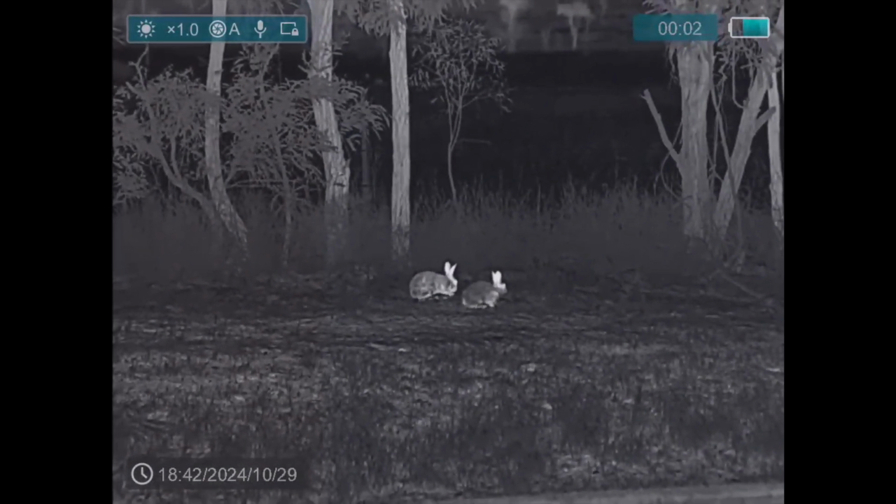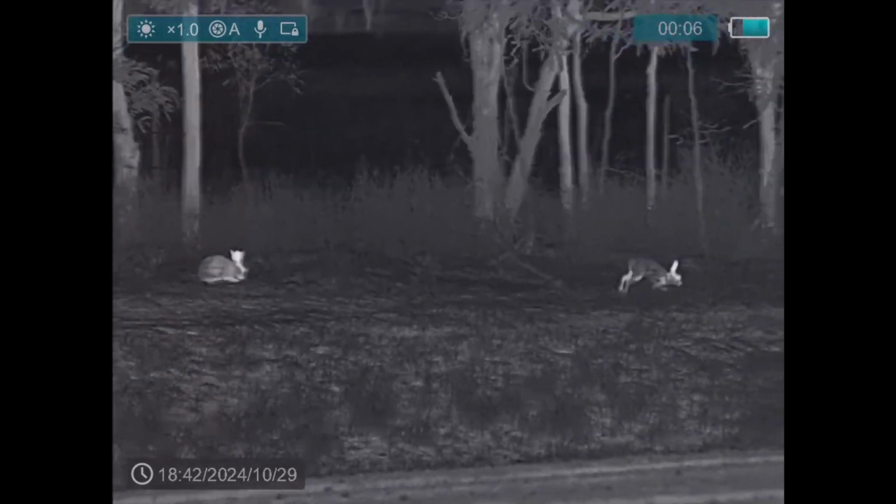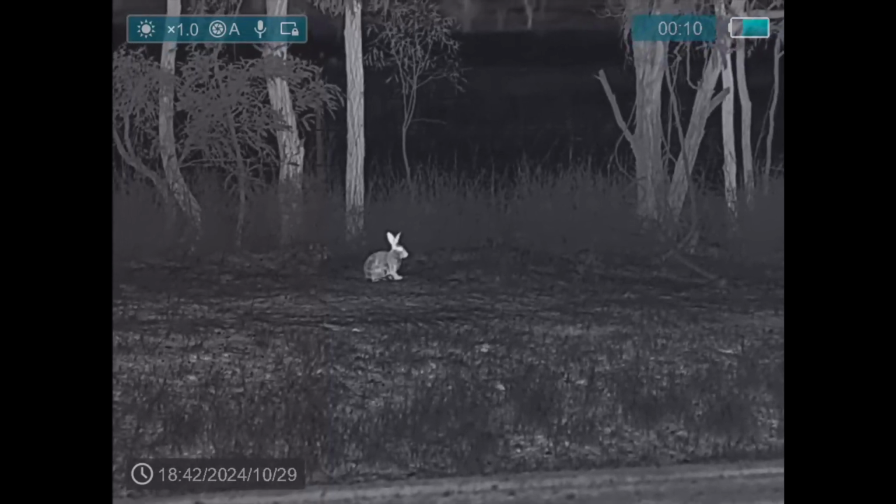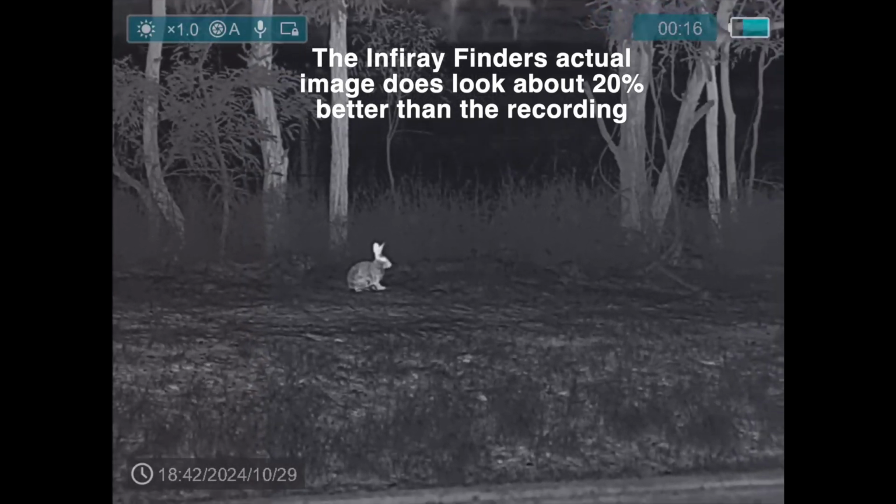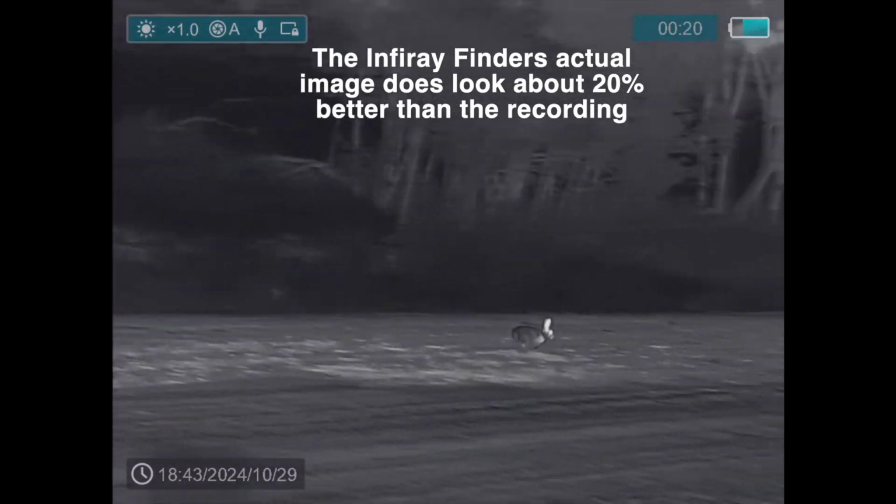Okay, so this is using the Infiray Finder FH50R. Two rabbits here at 23 metres. So this is using the audio from the device itself. One's running down the road now.